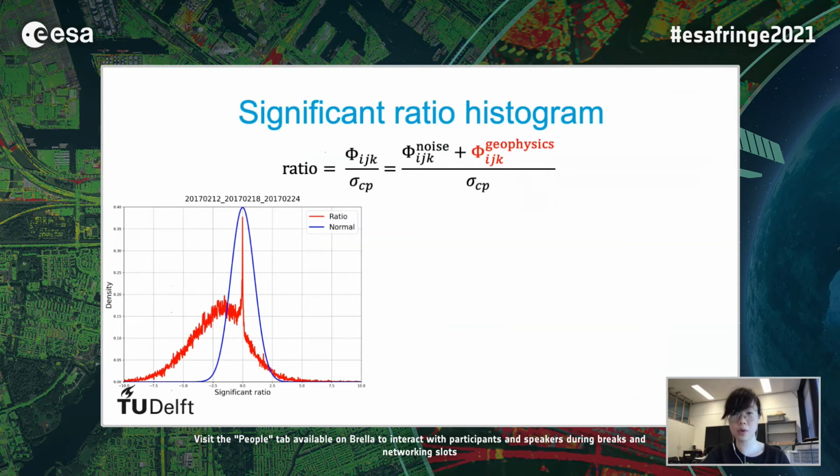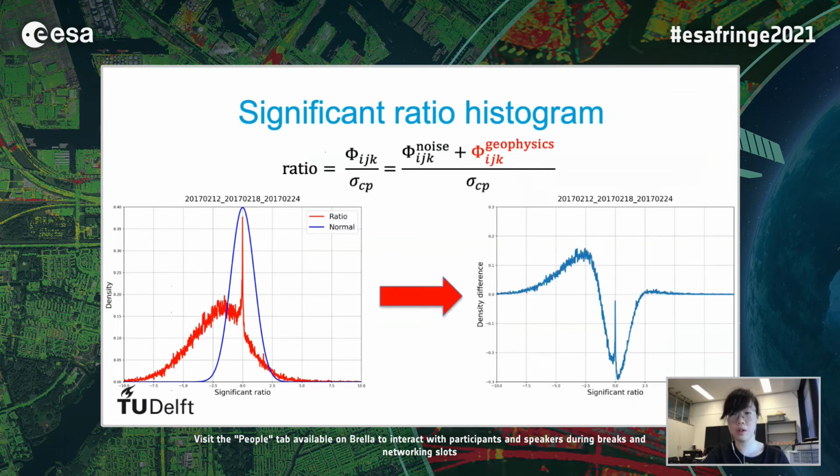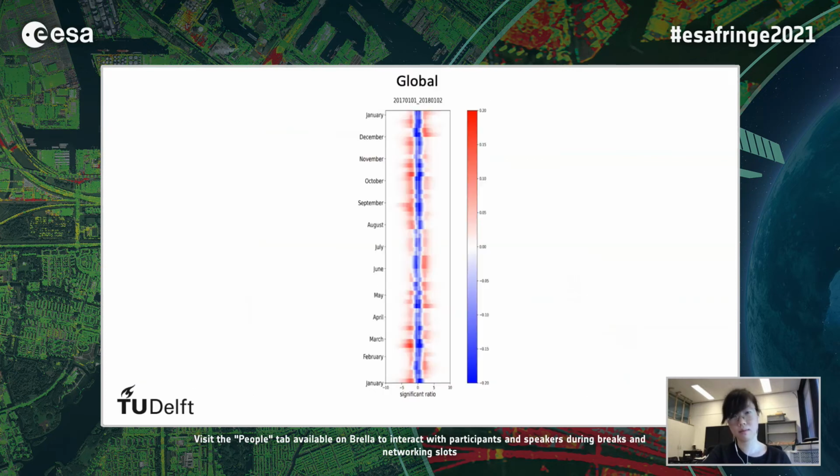Then we take the difference between these two histograms, which is the ratio histogram minus the Gaussian histogram. I have to emphasize here that the difference is not a probability density function of the geophysical closure phase. We do this operation just to be able to show a 2D time series. Let's see what we got.